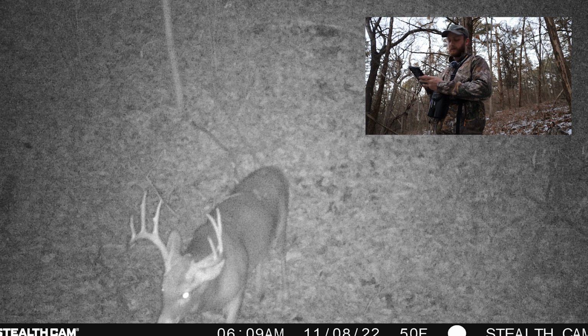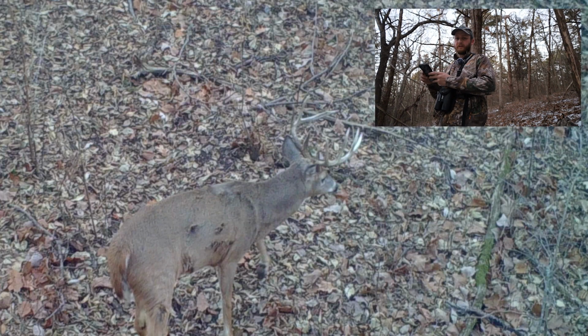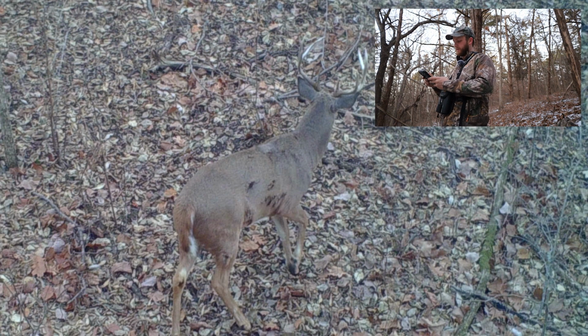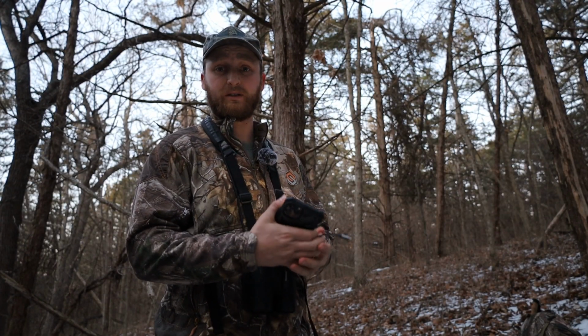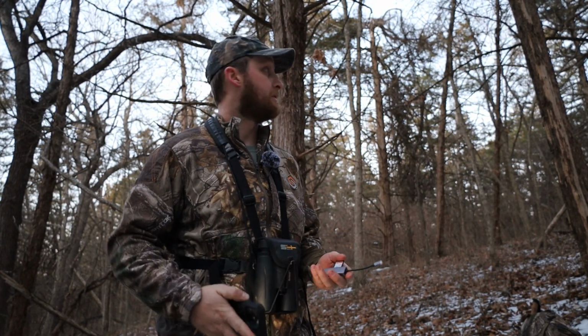Not a bad buck there on November 8th. It's a pretty good looking 9-point there on December 3rd. Well, not too much on this camera except young bucks, does, and deer hunters.